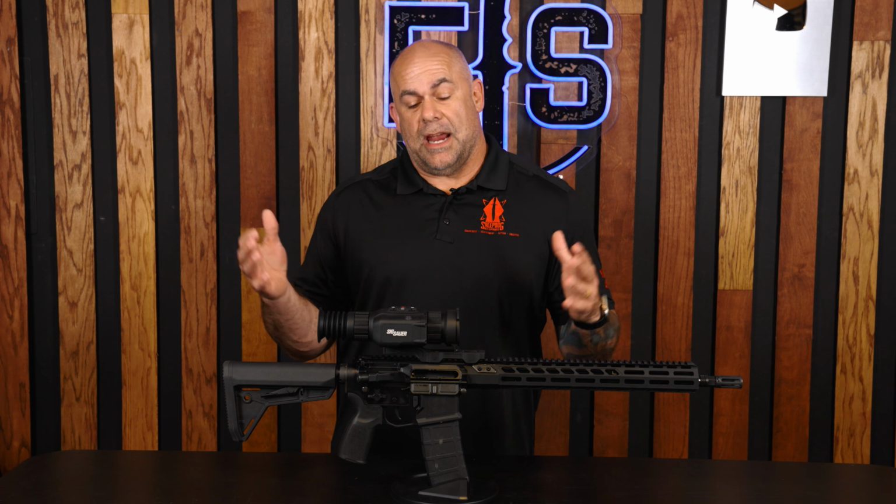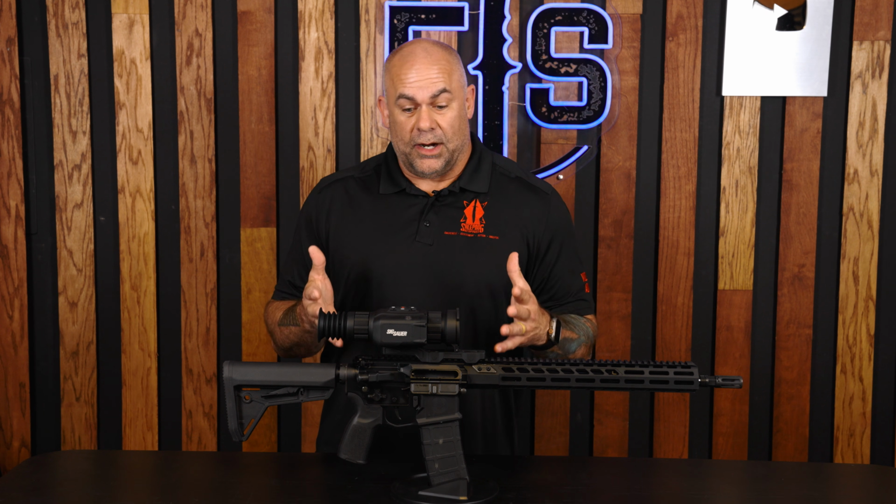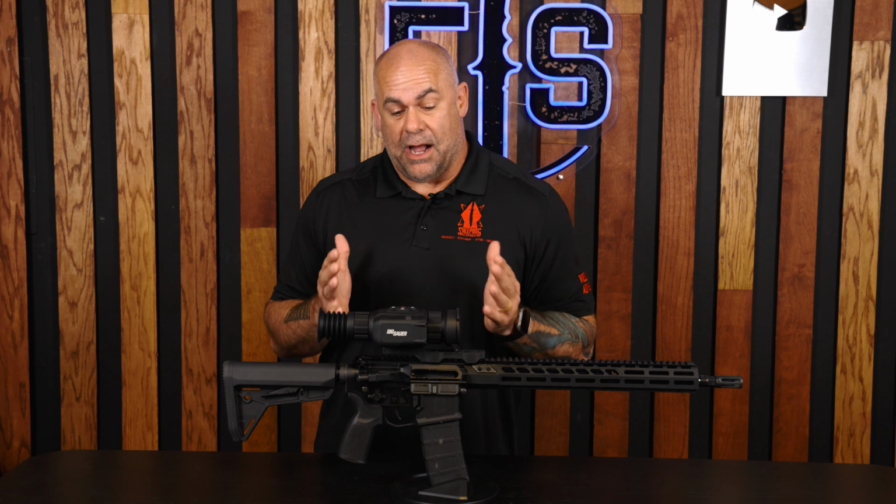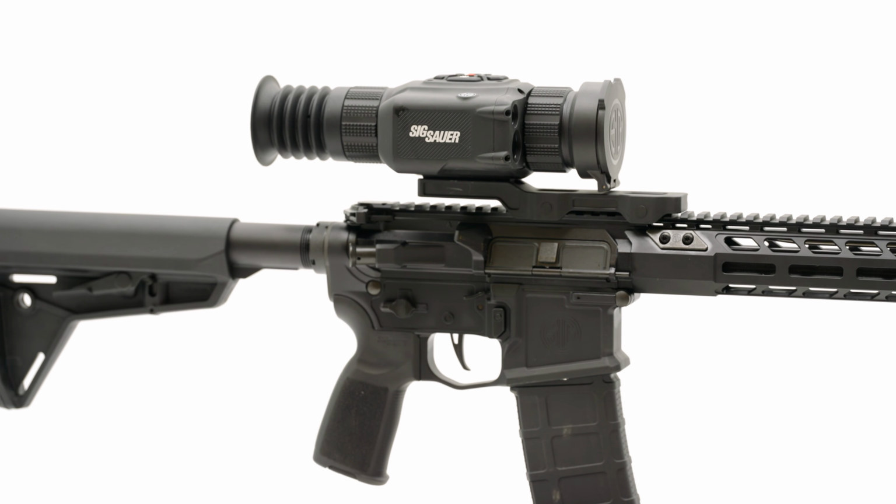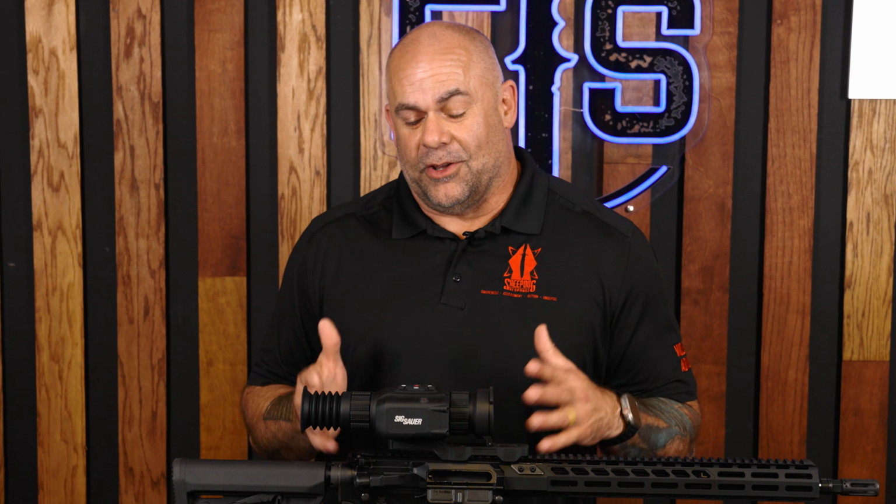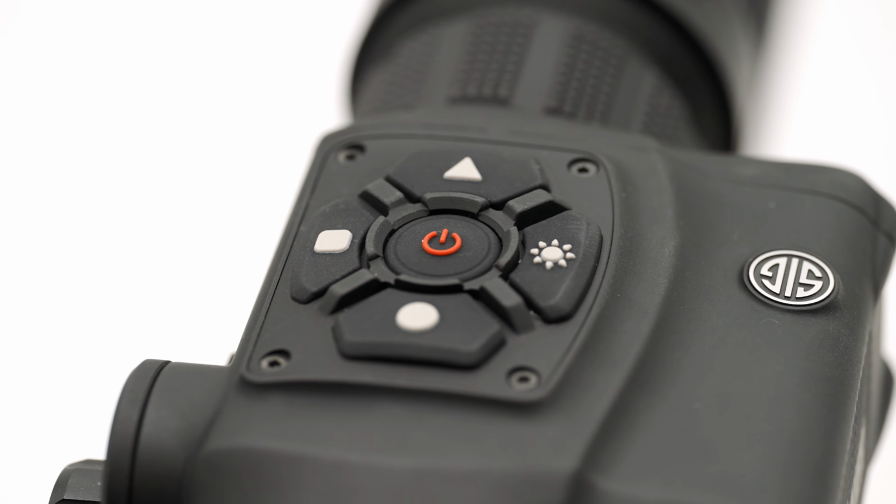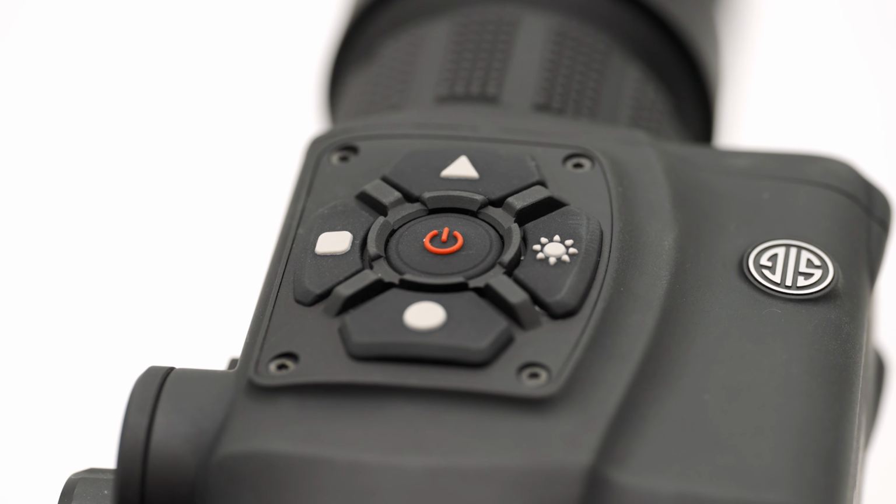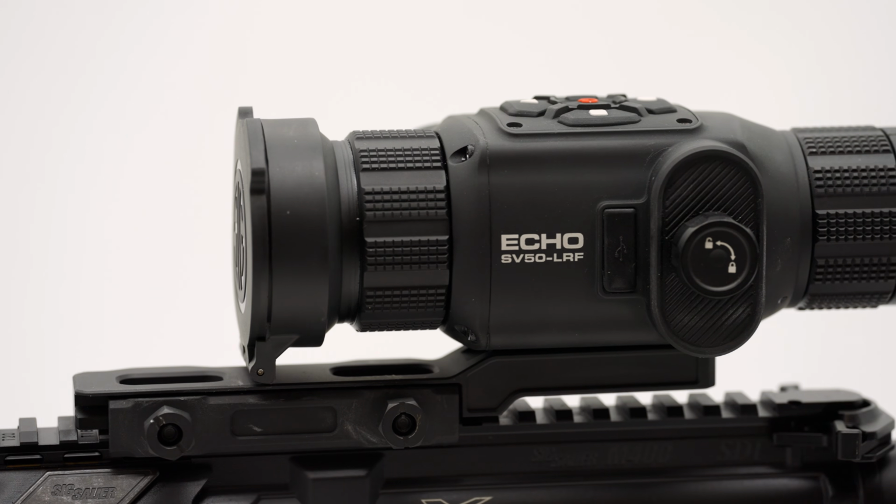But the first thing we're gonna talk about when we're talking about the SV50 LRF high-end thermal sight is the rugged structure of this thing. This thing is built rugged for the outdoors. All right, it's not fully waterproof, but it is water resistant to the IP67 standard. So it's good to 1 meter for 30 minutes, although I don't recommend putting it underwater, but it's good for the outdoor environment. It'll handle the rain, the snow, the weather, anything you might encounter in an outdoor setting. It has a very big rubberized button panel on the top. Everything's sealed. It's made for outdoor use. It's made for hunting applications. It's a fantastic ruggedized sight that you can take into the field no problem.